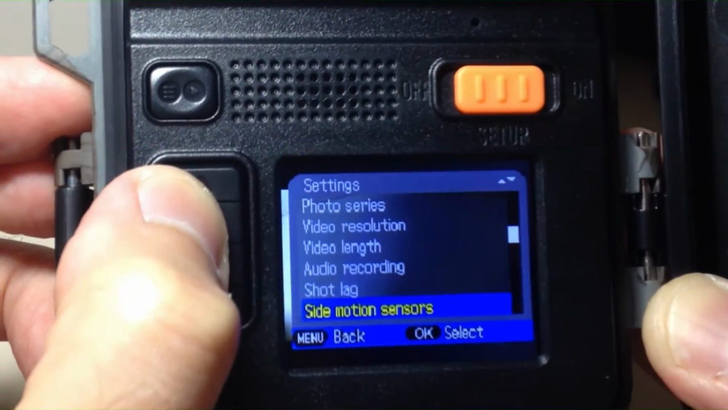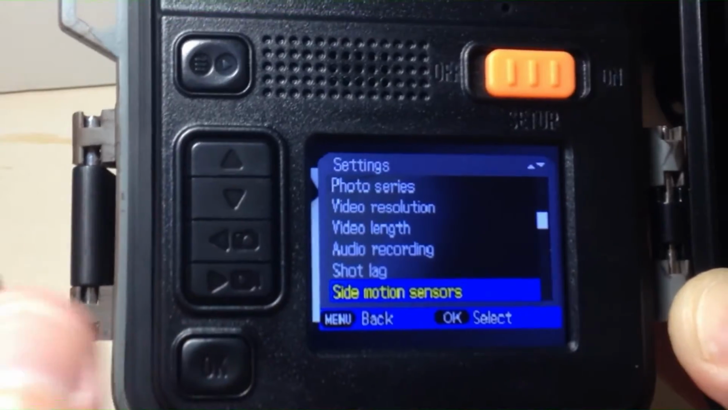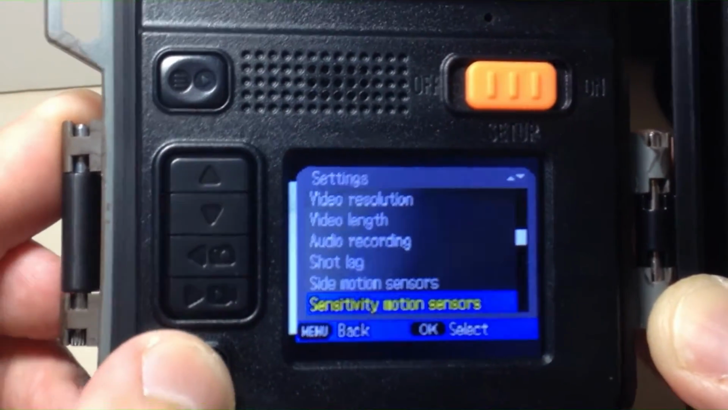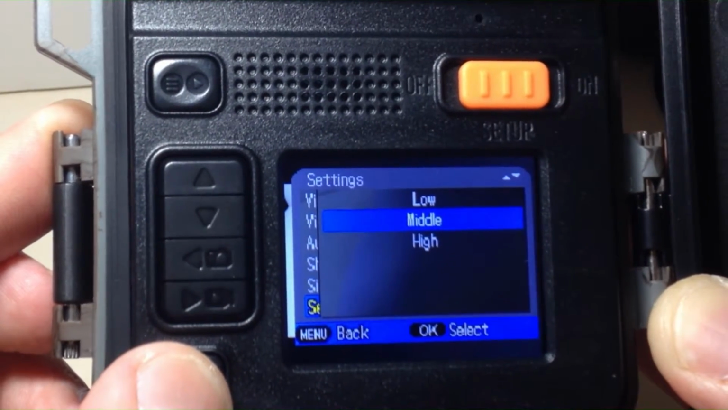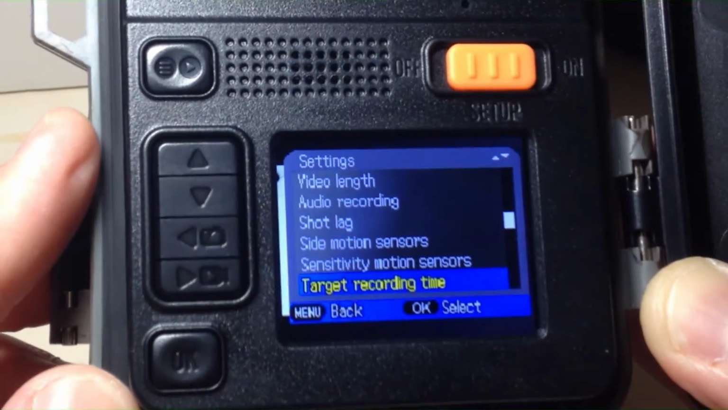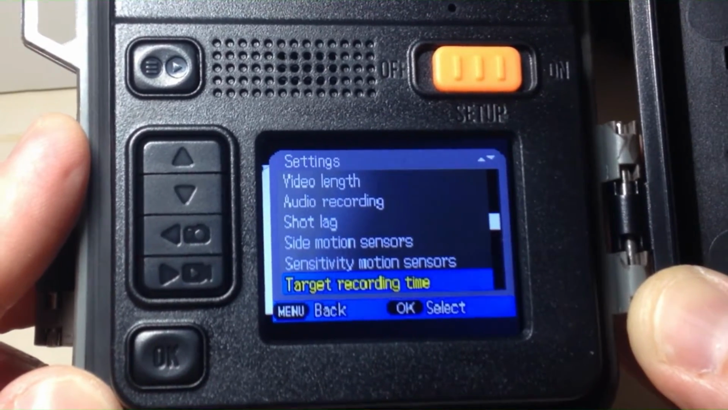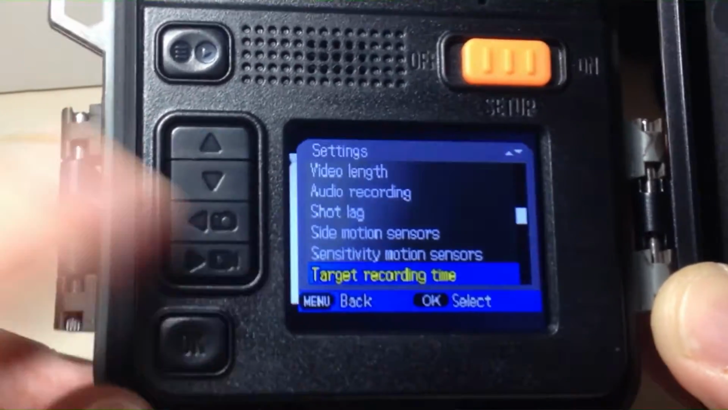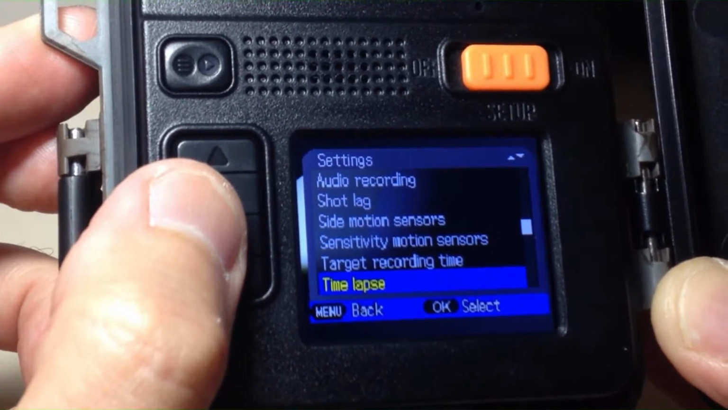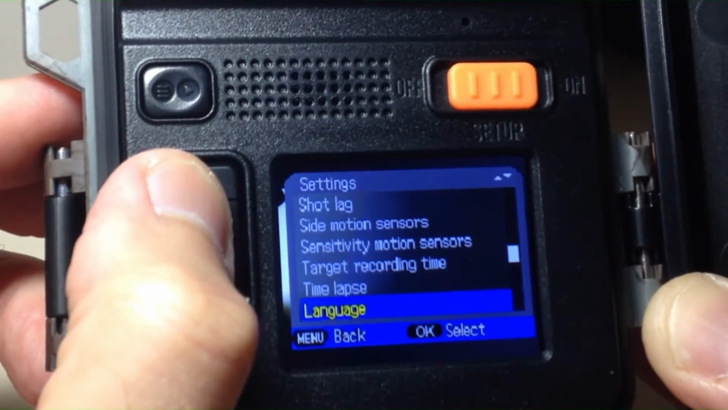Shot lag is going to be what's your delay between the camera re-triggering itself. The side motion sensors, do you want those on or off? The sensitivity, how sensitive do you want your motion sensors to be? I'm just going to show you some of these quick settings. Target recording time is kind of a cool feature. Most cameras have it. If you only want the camera to be operational at nighttime or daytime or certain times, you could set that here in your target recording time. Time lapse would be if you're not interested in motion, but you're interested in taking a video or image at a certain interval throughout the day. That would be your time lapse.